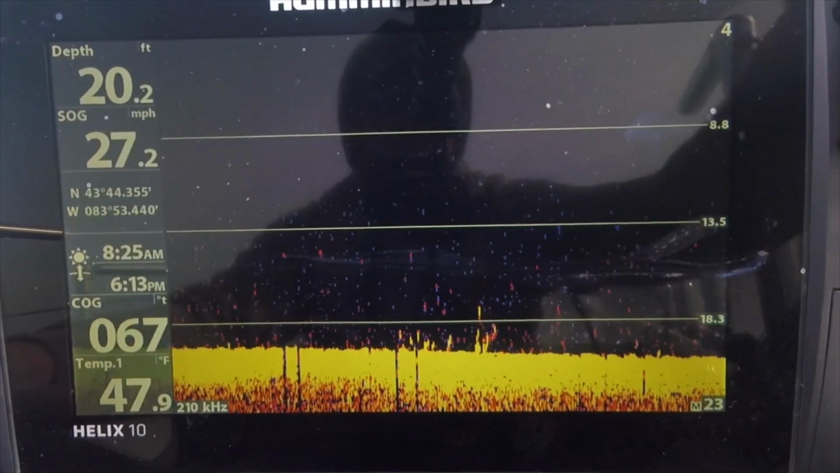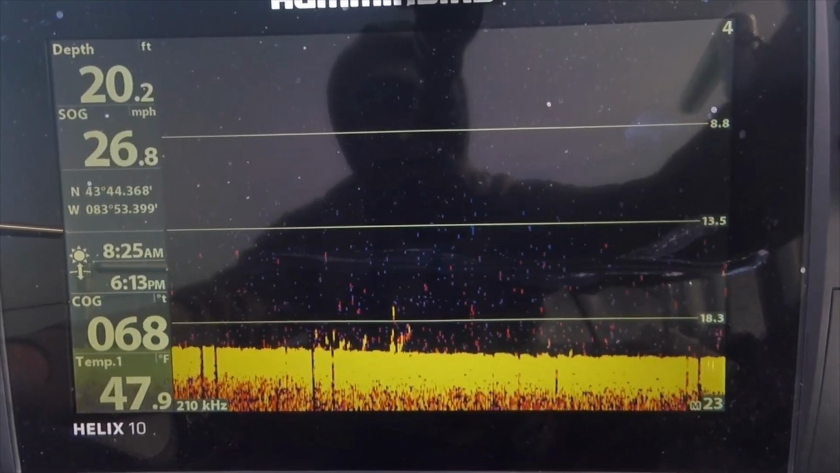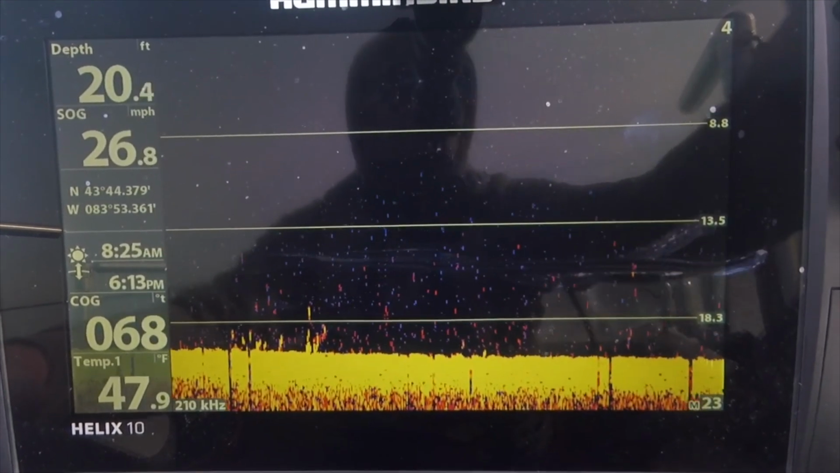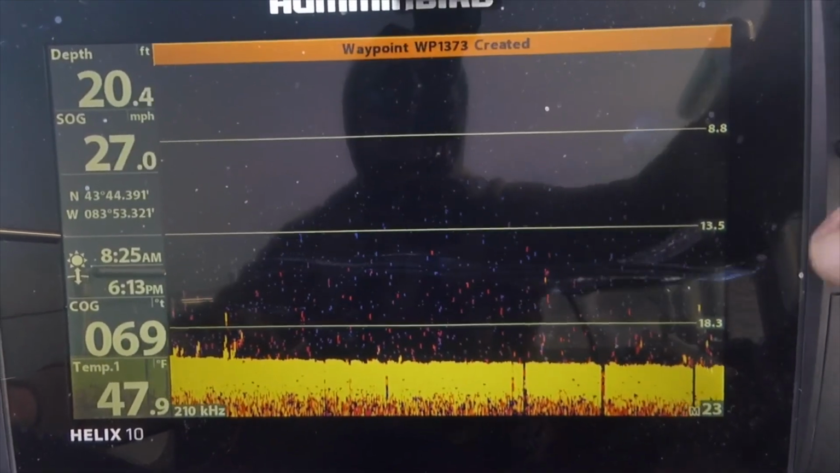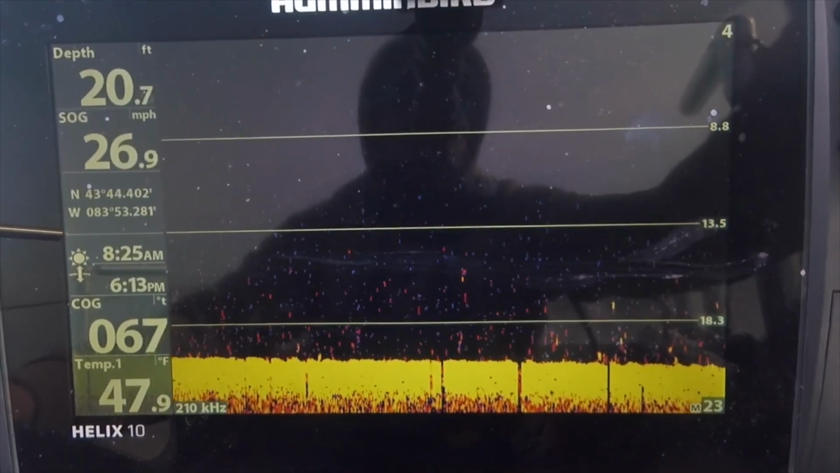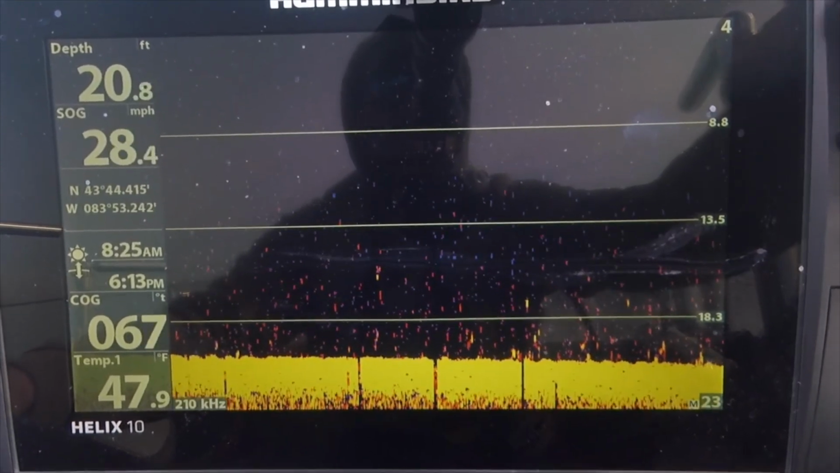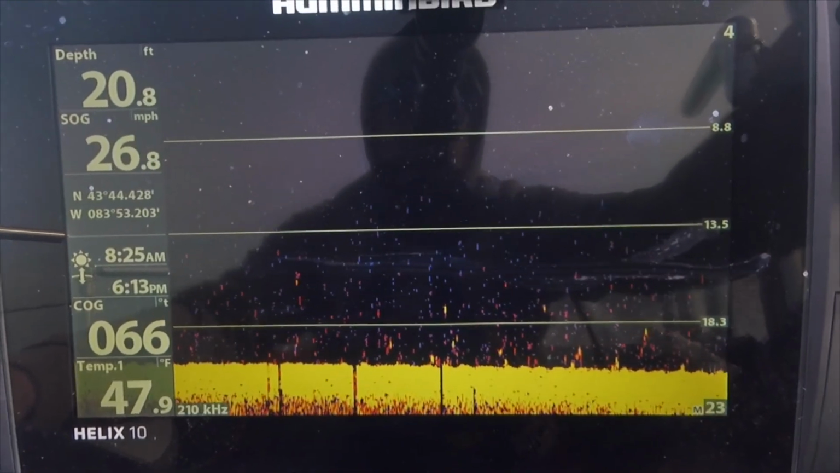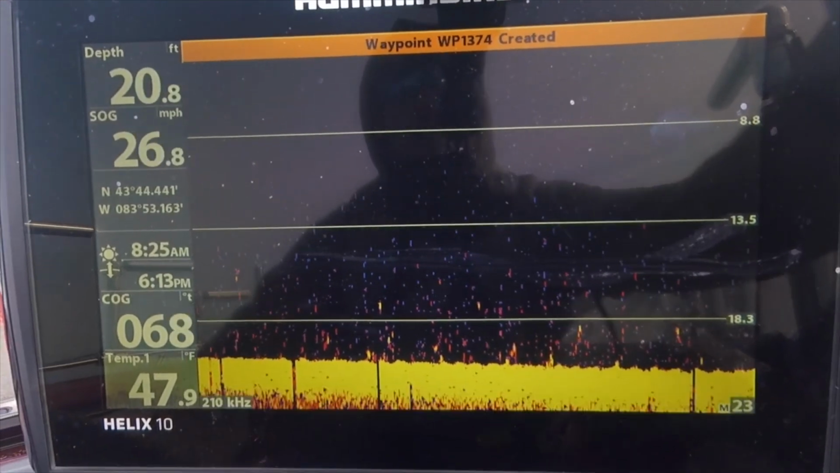So after I dropped those 2 waypoints, I just kept going east just to see if I'd get any more marks or if they would dry up, and that's when I'll turn around. So as you can see here, I'm running a little bit further. I start seeing some more marks, so I drop 2 more waypoints. There's one there, and then once they dry up, I make a turn to the south, see if I see any there. If not, I'll make a turn back towards the west and see if I see any, and if not, then it's 1 more turn to the right and start trolling through them.